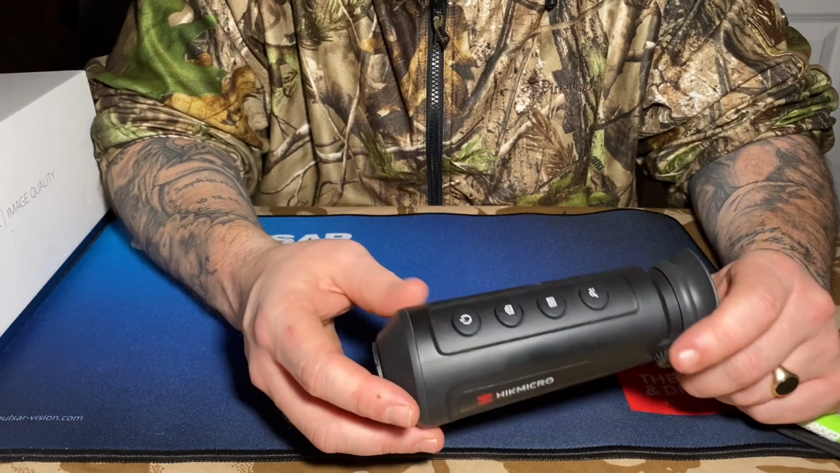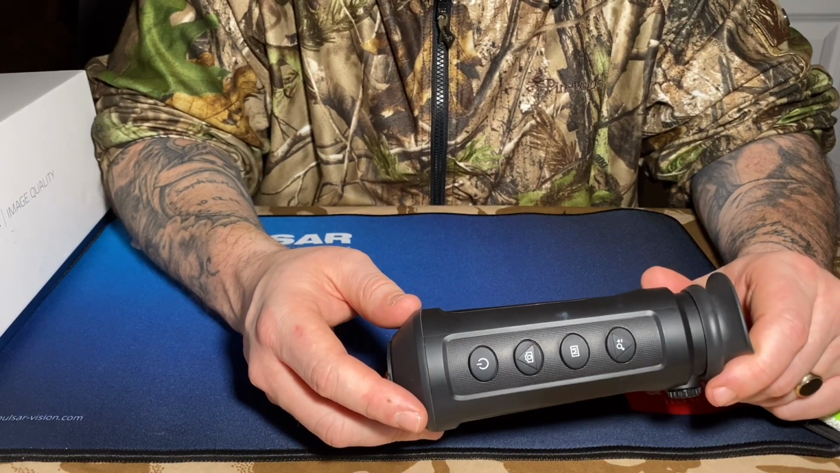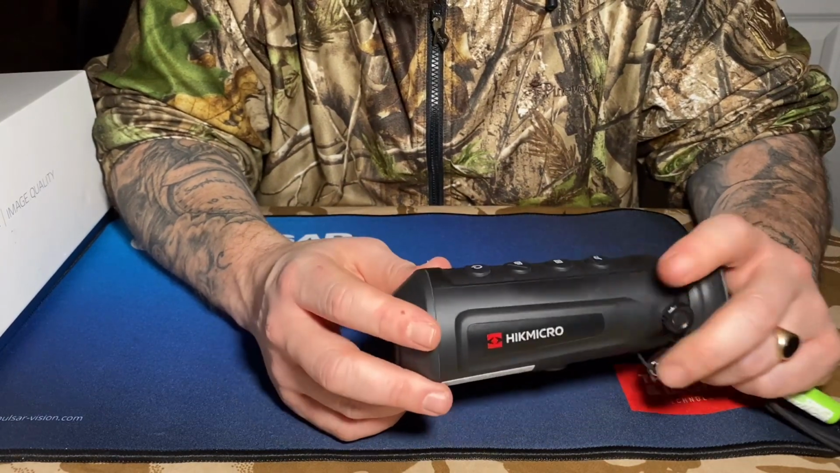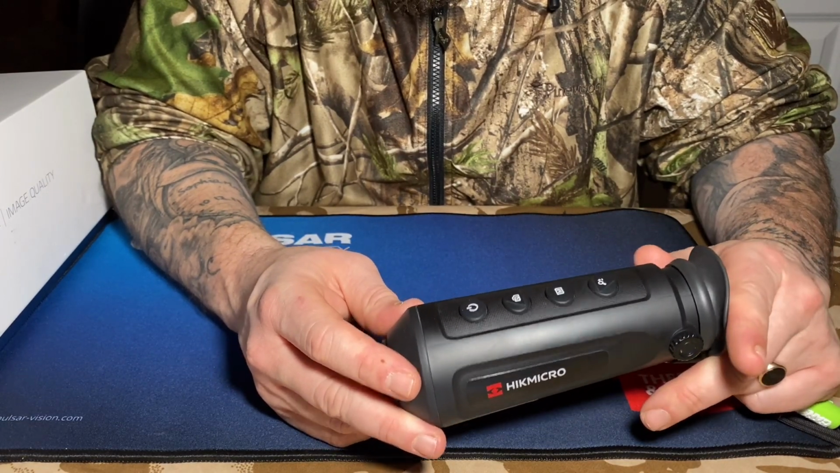Like I said, video, the photo. The one thing I will say with this is you can't view it within this, but there is an app. There's a couple of different apps. They've actually brought out their own one recently. I'll put a link or I'll put a picture of it so you can see what it is.